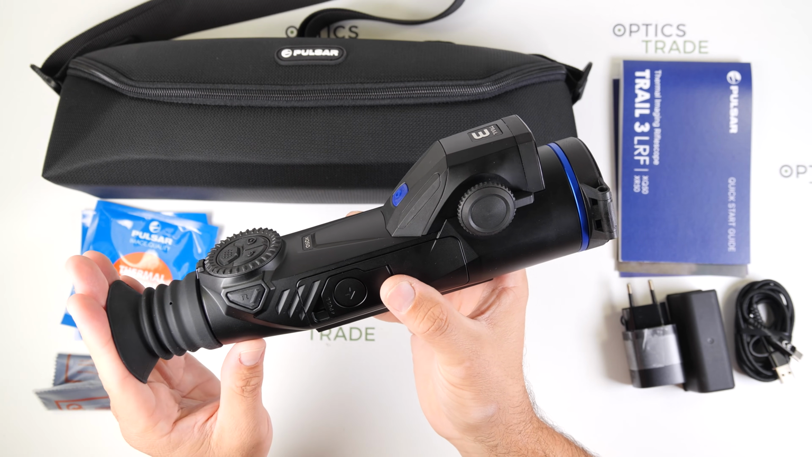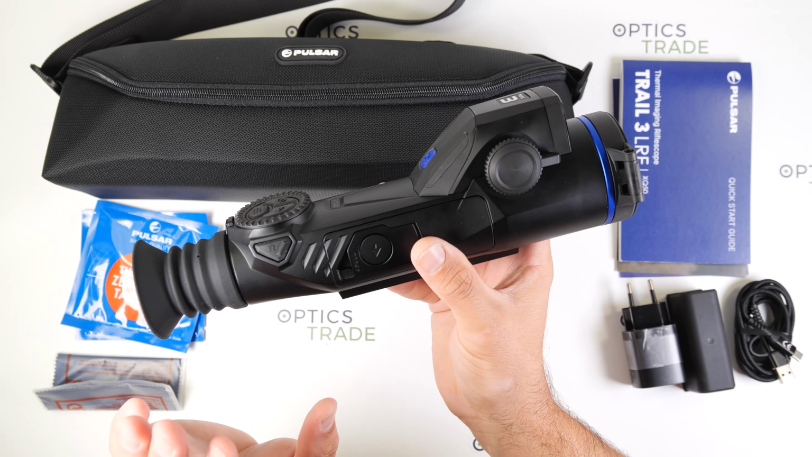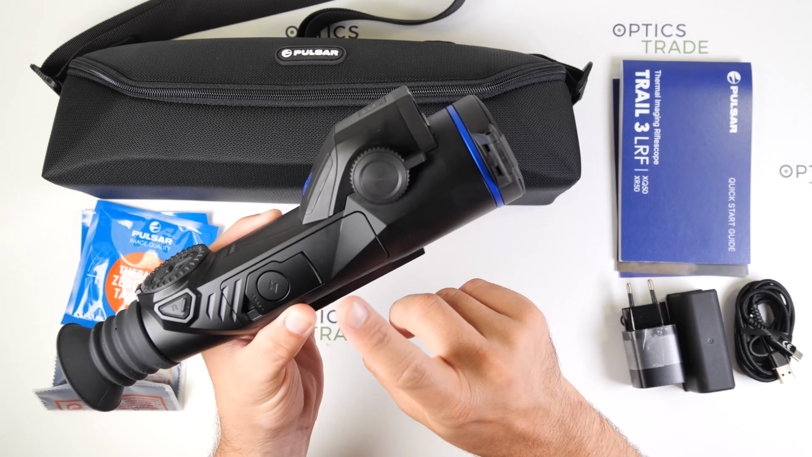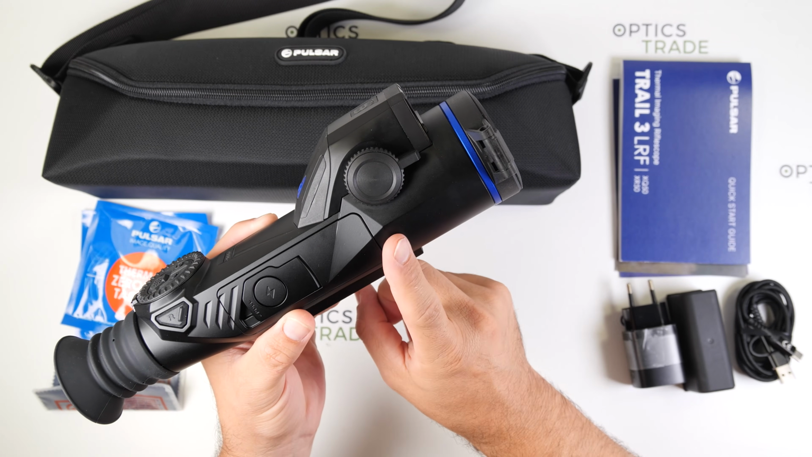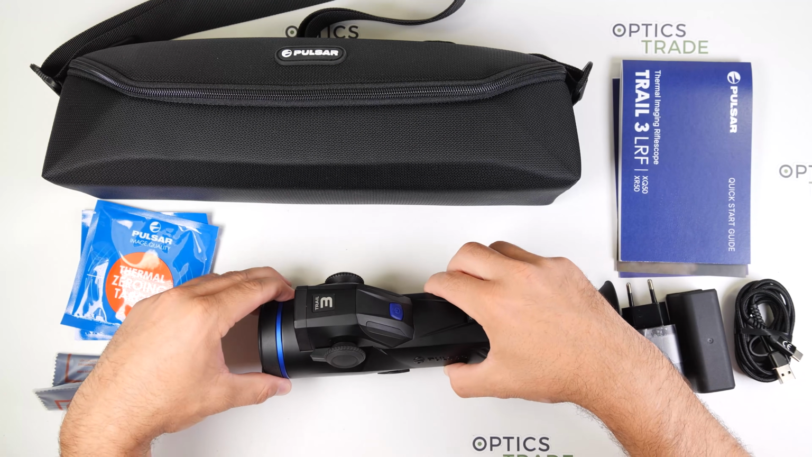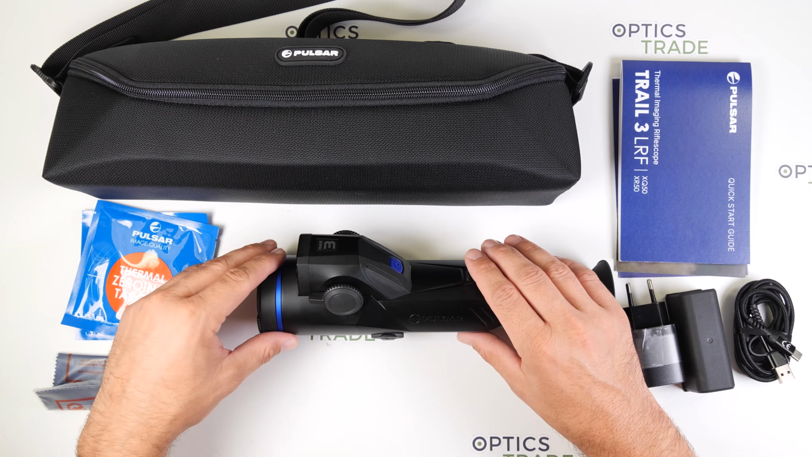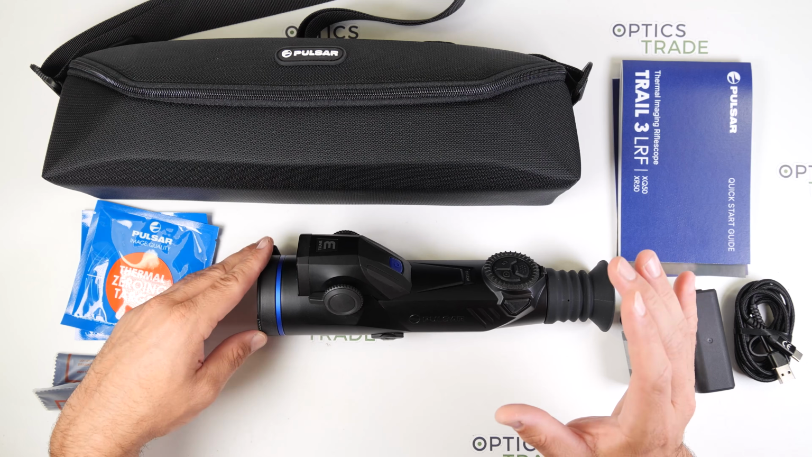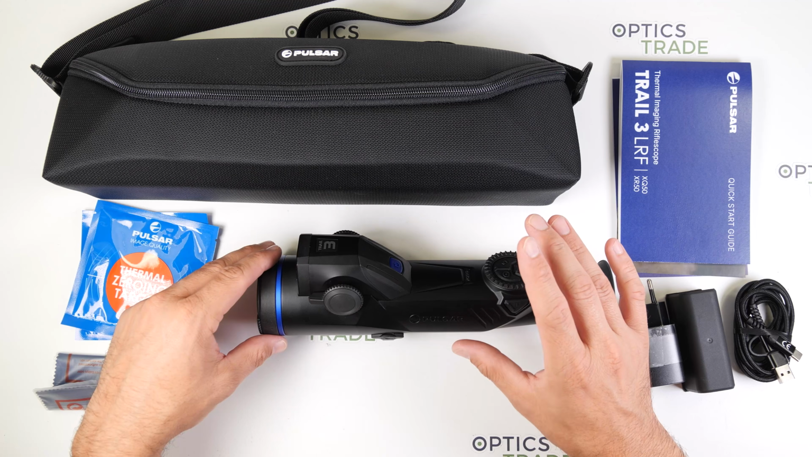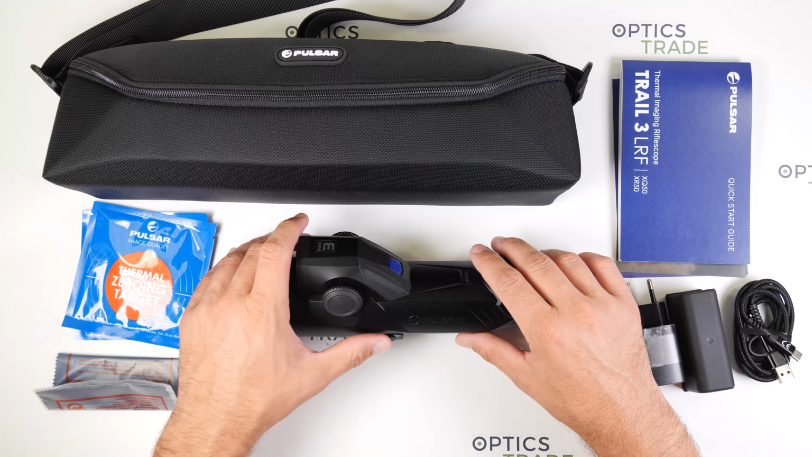The ballistic solution can account for both bullet drop and windage, which is important. So the suggested point of aim can move not only up and down, but also left and right of the main reticle. The Trail 3 can store up to 10 ballistic profiles directly in the riflescope, making it easy to switch between different rifles or ammunition types. Or if this is not enough, you can store unlimited profiles on your Stream Vision Ballistics app, so you can switch or upload them to the device if you need some other profiles as well.